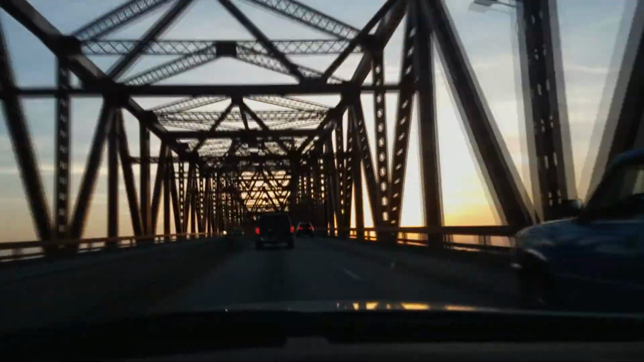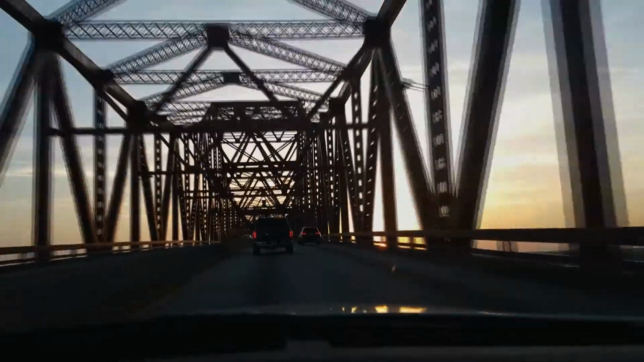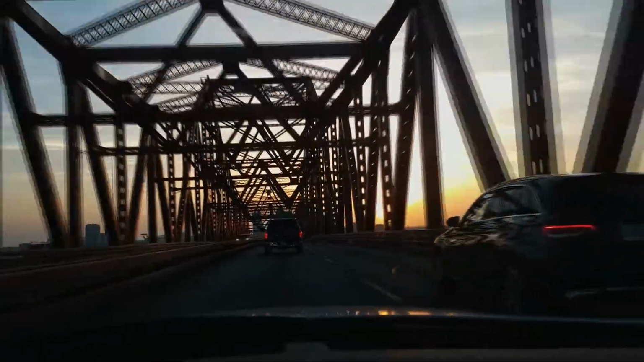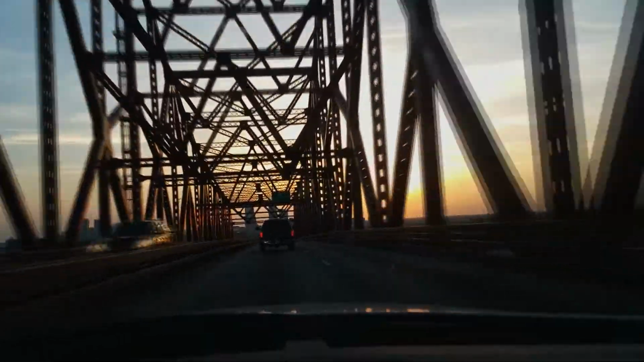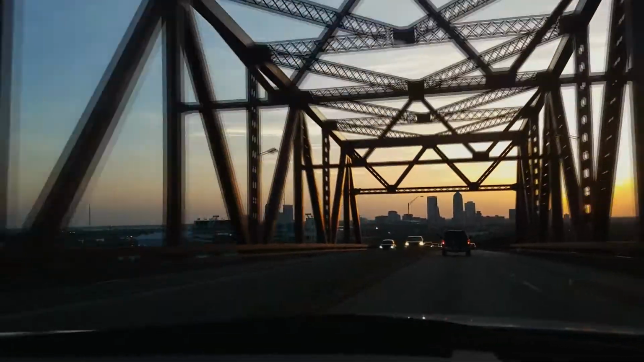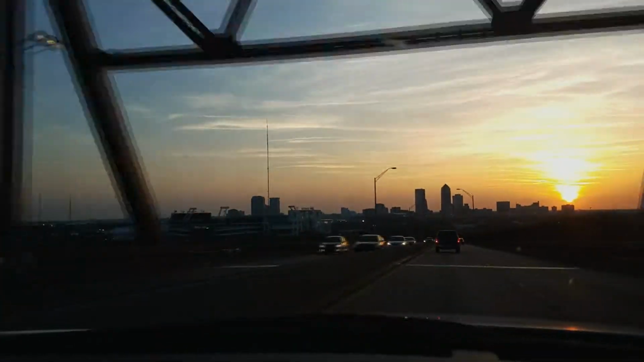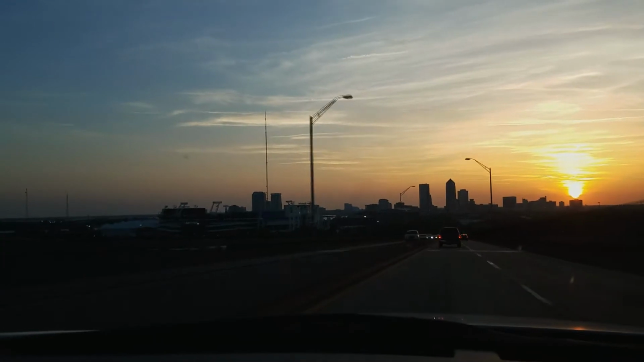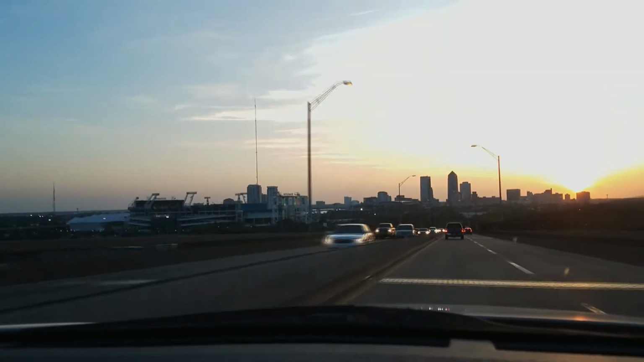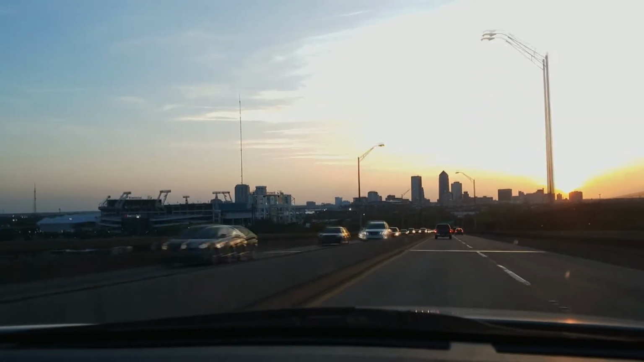And then up here, when we go on the downgrade after we get off the bridge, we're going to be passing Everbank Field, which now they're calling Gator Stadium or something, or the Gator Bowl or something, which is so stupid. But as you can see right up here, that is Everbank Field, where the Jacksonville Jaguars played, as you guys can see off in the distance.